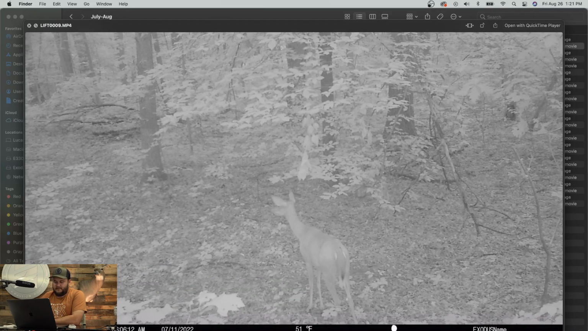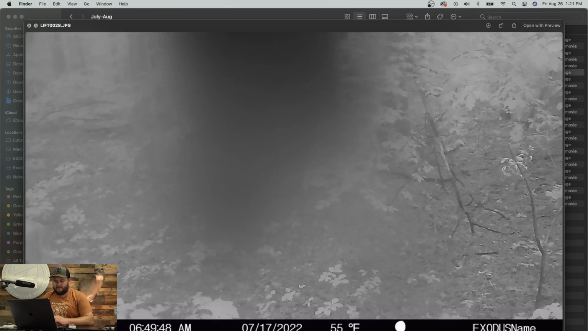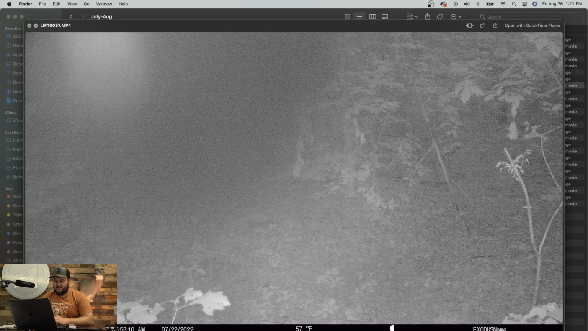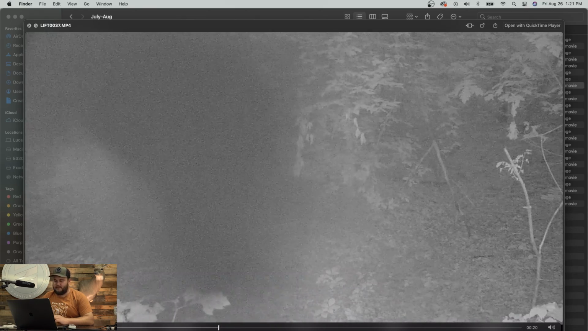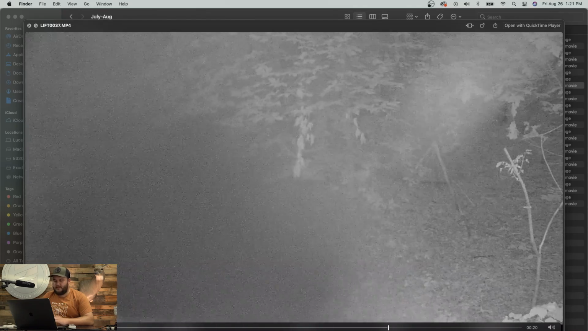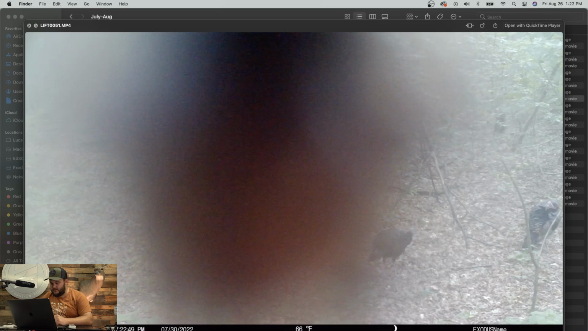So this is right after we went and swapped it out. Had a doe come through. So you can see there's the spider. God, does that suck. Something moving through there. And you can see the spider crawling around right in front of the lens. Some more turkeys there. That one's got a decent beard, it looks like.